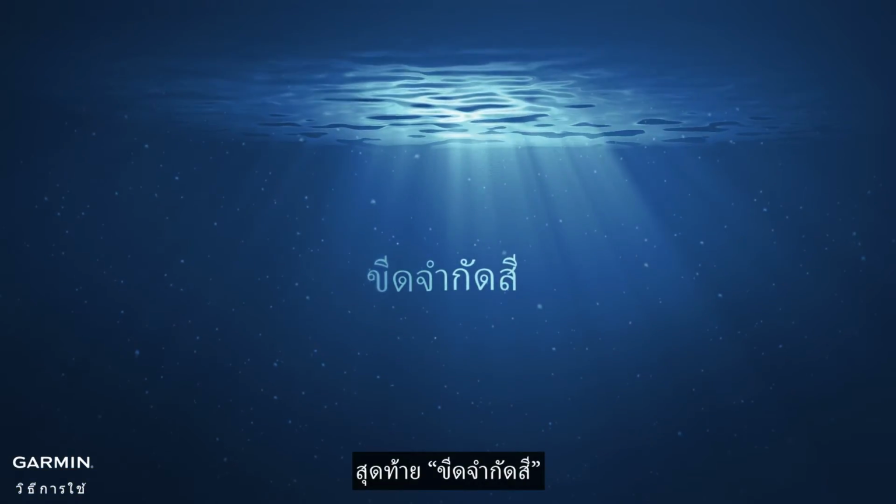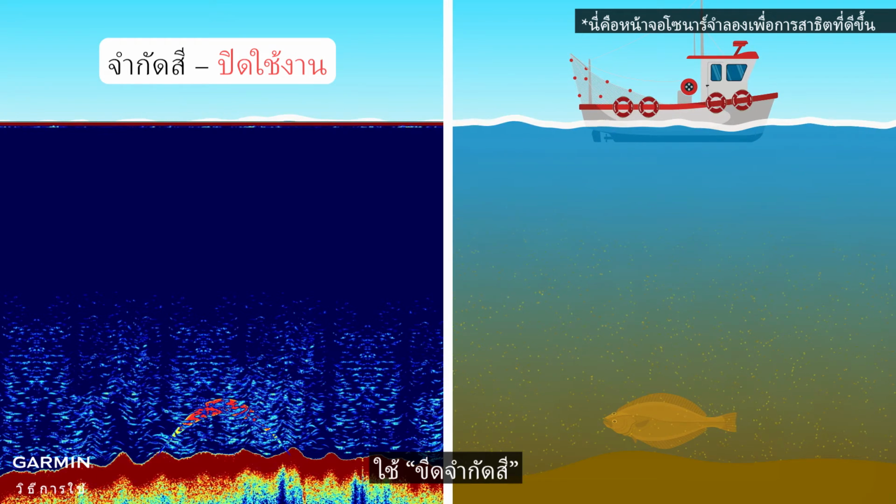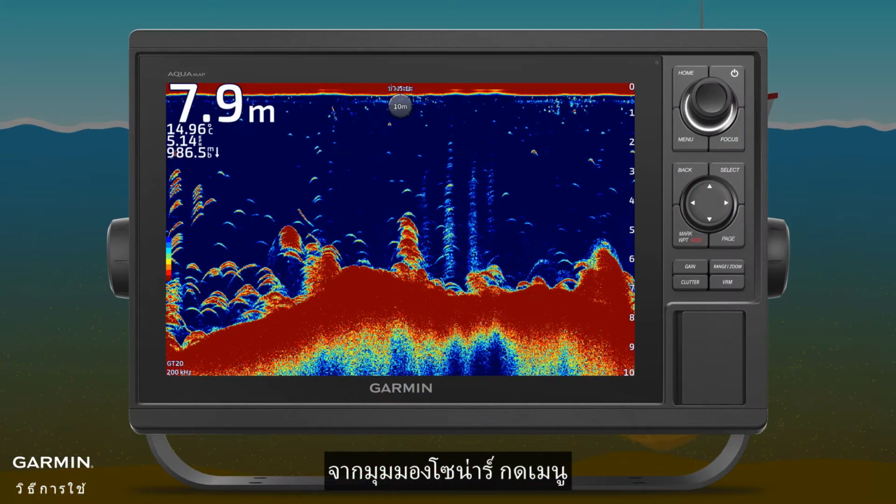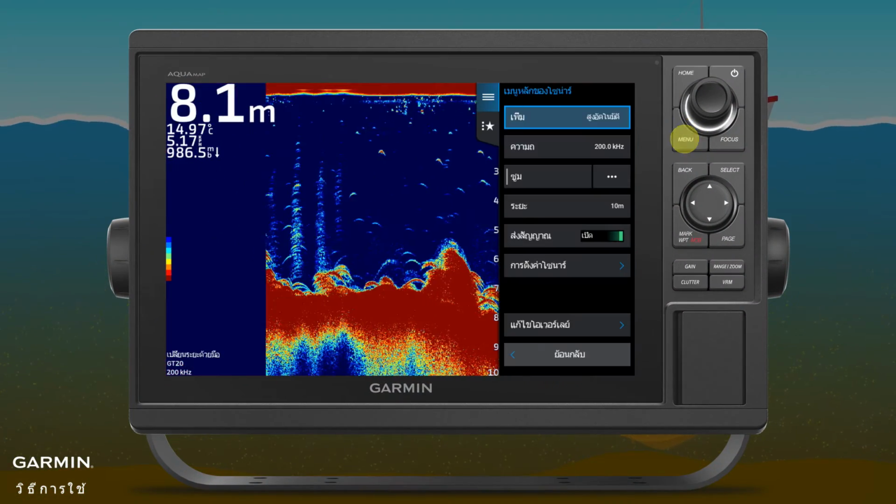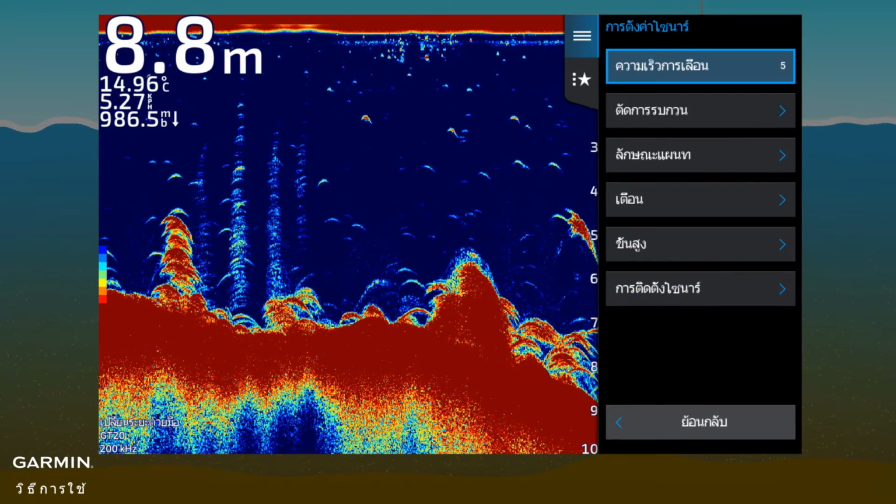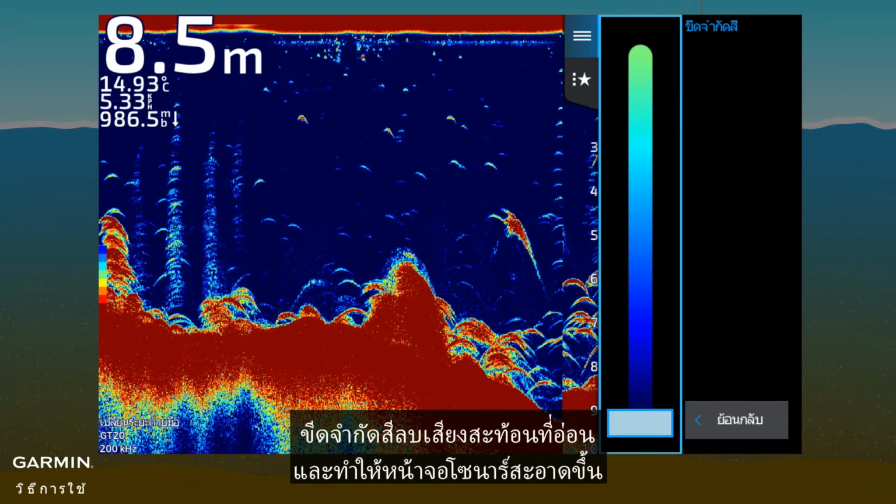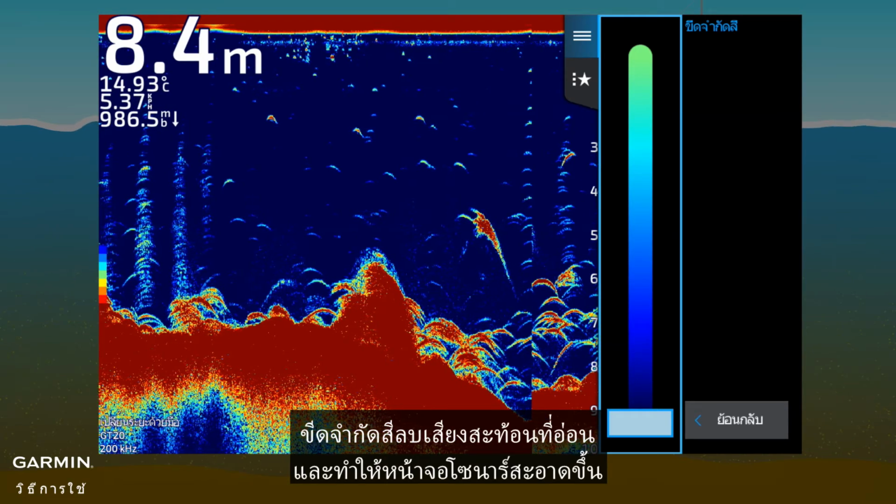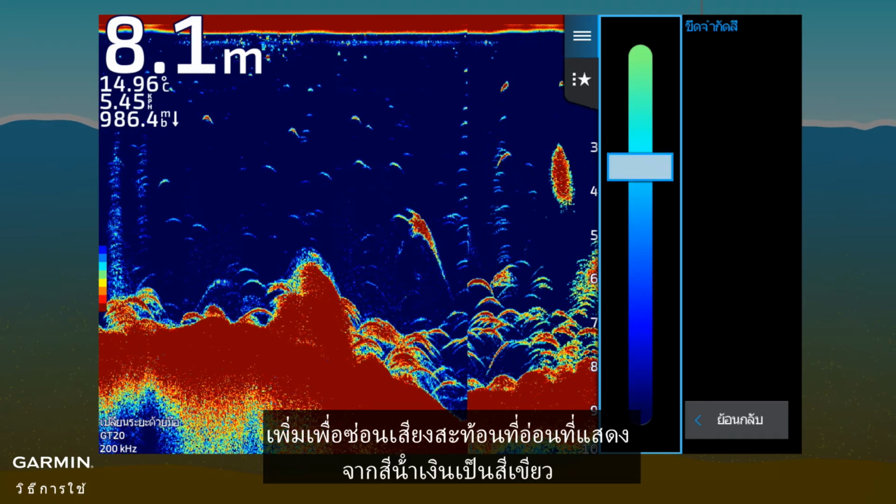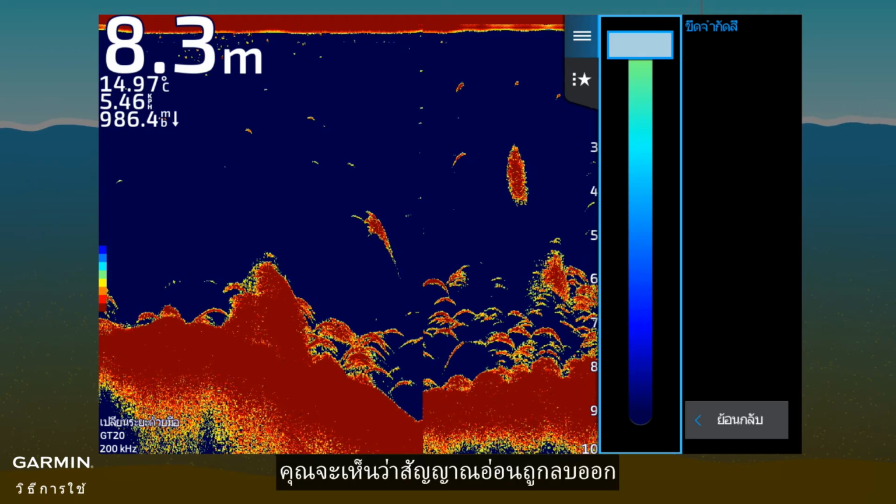Lastly, color limit. If the sonar screen is filled with noise consisting of weak echoes, use color limit. From Sonar View, press Menu. Sonar Setup. Noise Reject. Color Limit. Color limit removes weak echoes and makes the sonar screen cleaner, so you can see targets more easily. Increase it to hide weak echoes that are displayed from blue to green. You can see that weak signals are removed.